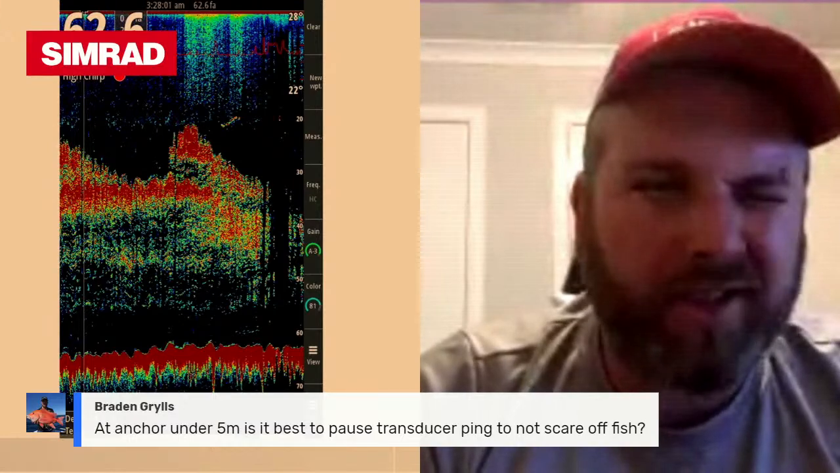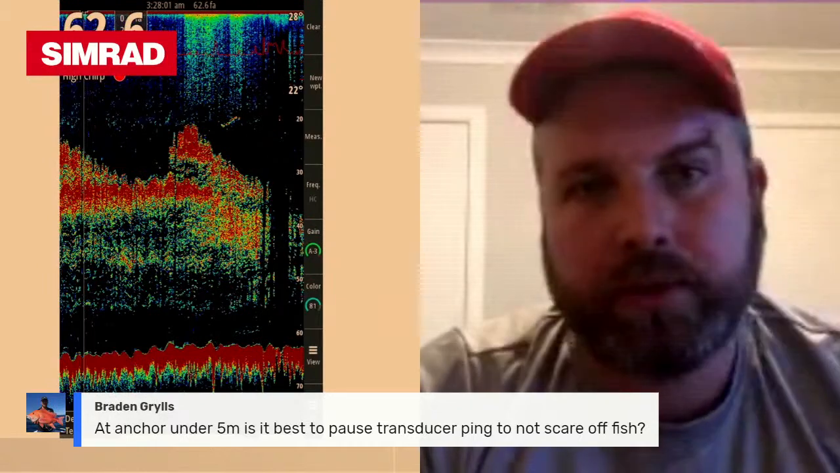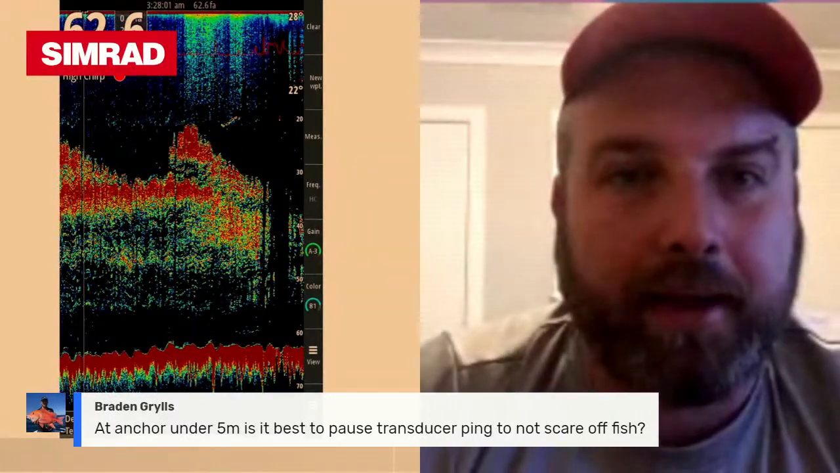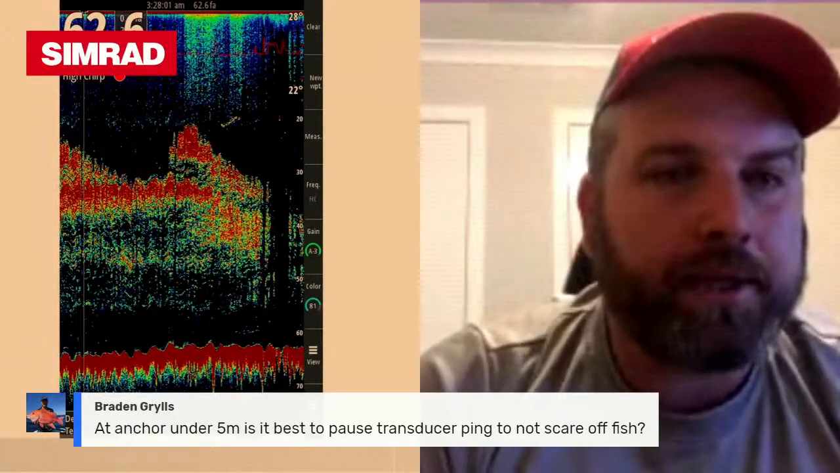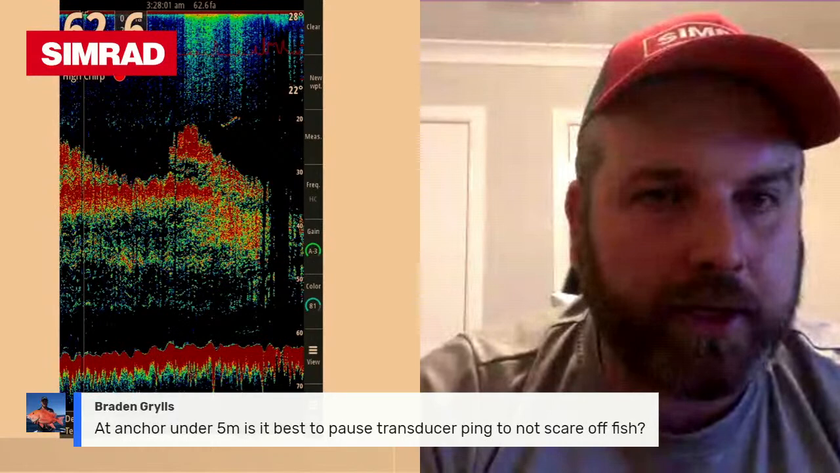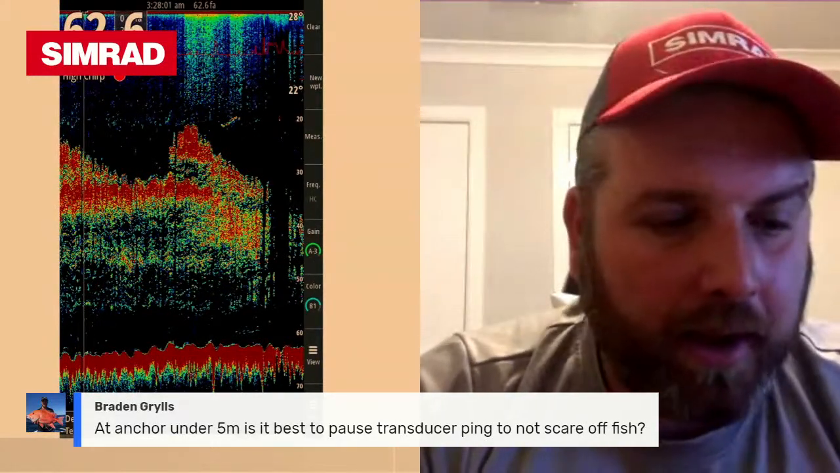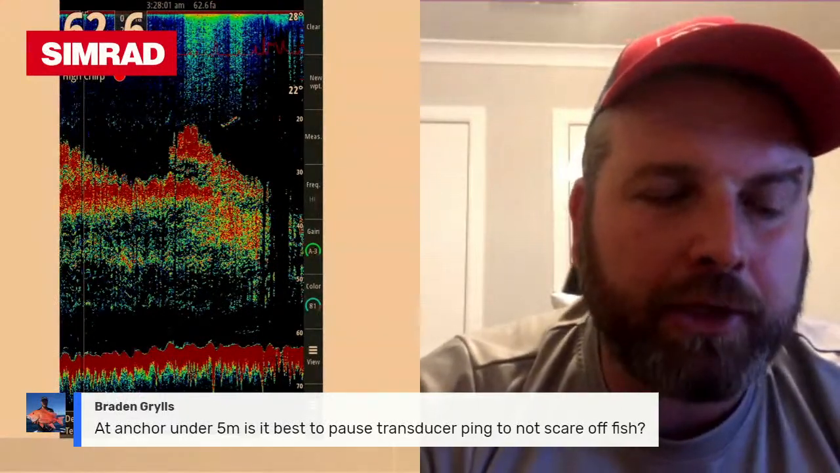When I'm at anchor, I do tend to turn the unit off or pause it, just because I don't want to be distracted from the goal. If I'm snapper fishing in Port Phillip Bay, and you keep looking at the sonar every few minutes, and you think, oh geez, there's nothing there, and you pull up anchor and try to move very quickly. There's not much in the way of information that you can get unless the fish is actually swimming under your boat. So I would lean more towards pausing the transducer or turning it off rather than leaving it on.